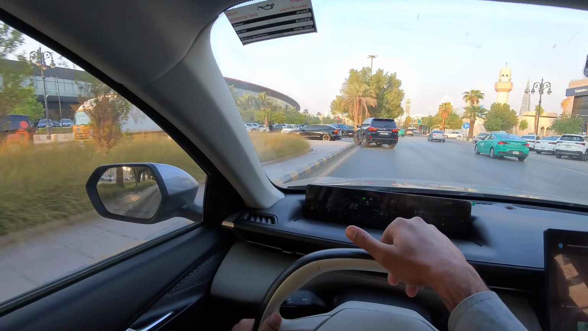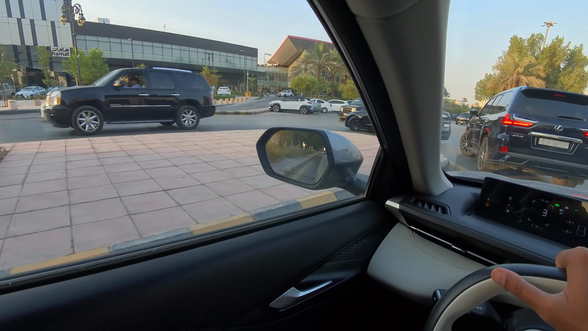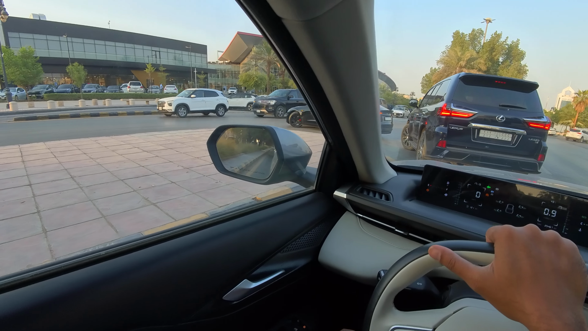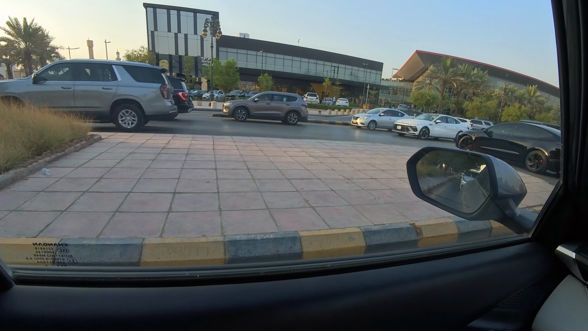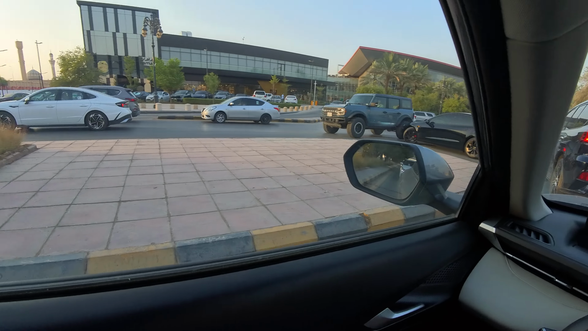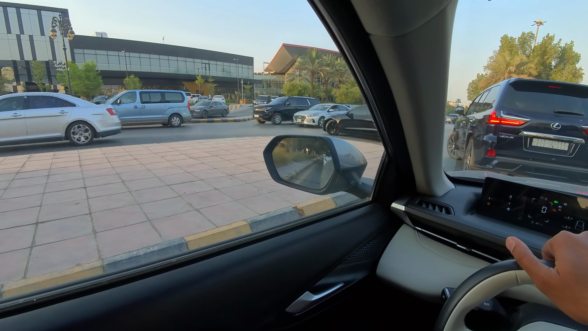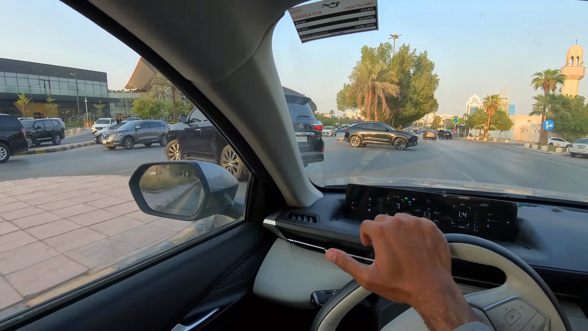Let's see if we can actually take the very first right into the Panorama Mall. Otherwise we are gonna park outside, but we shall see. Let us see. There's some good restaurants up here in Panorama Mall, but we are going for the thobe and some other stuff.